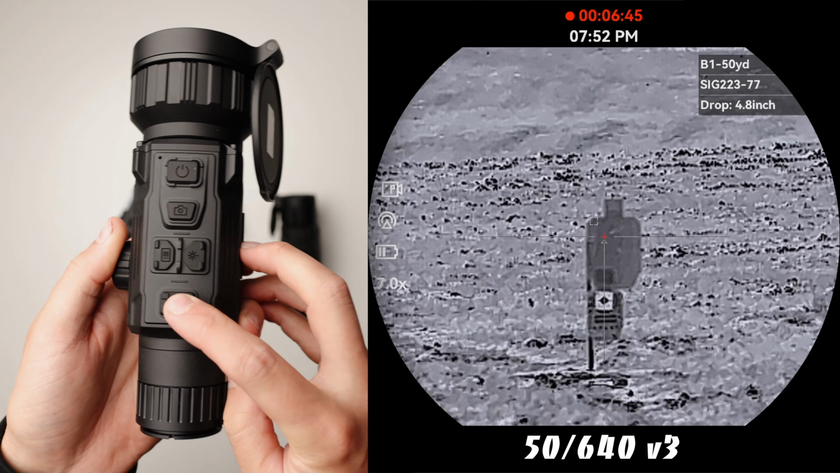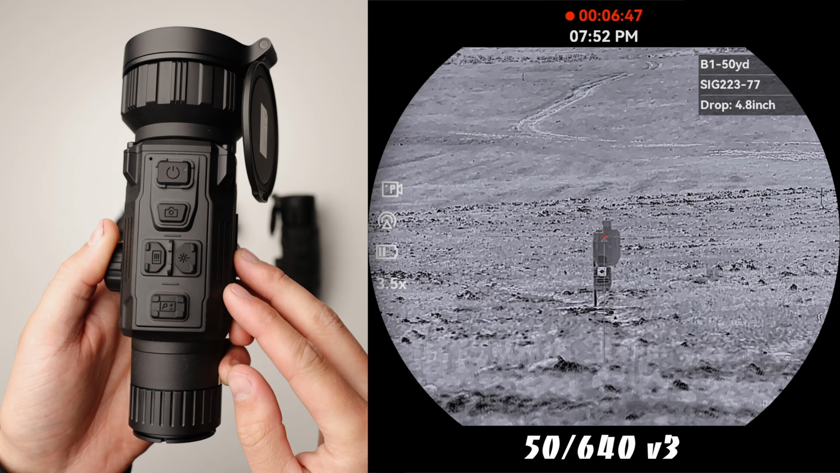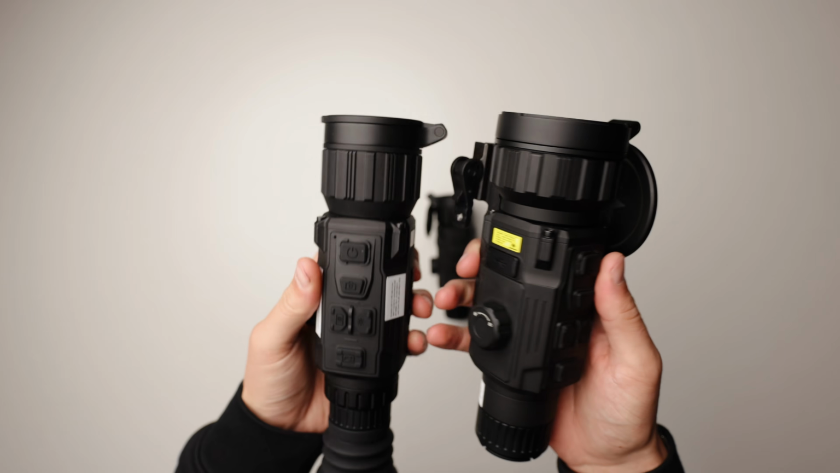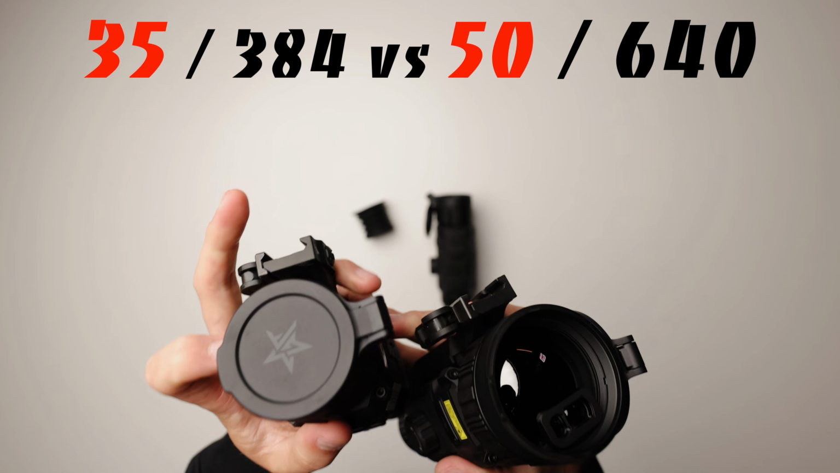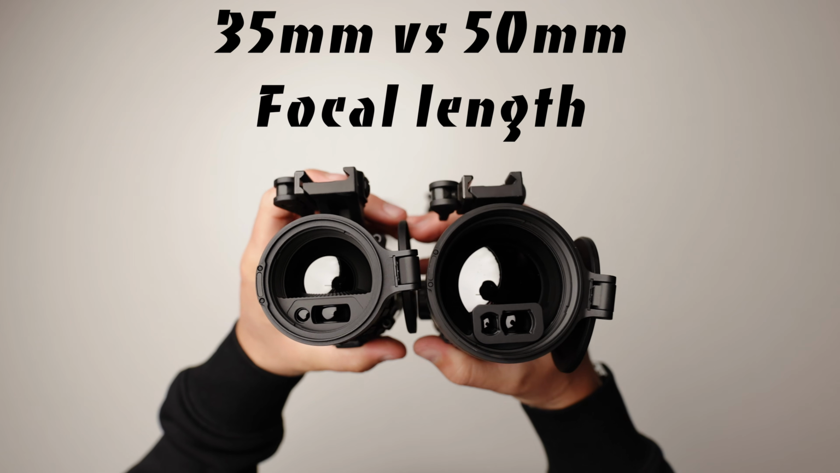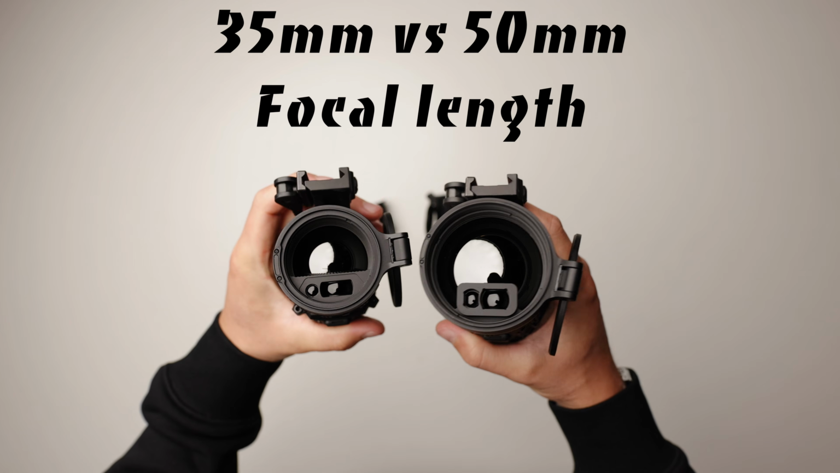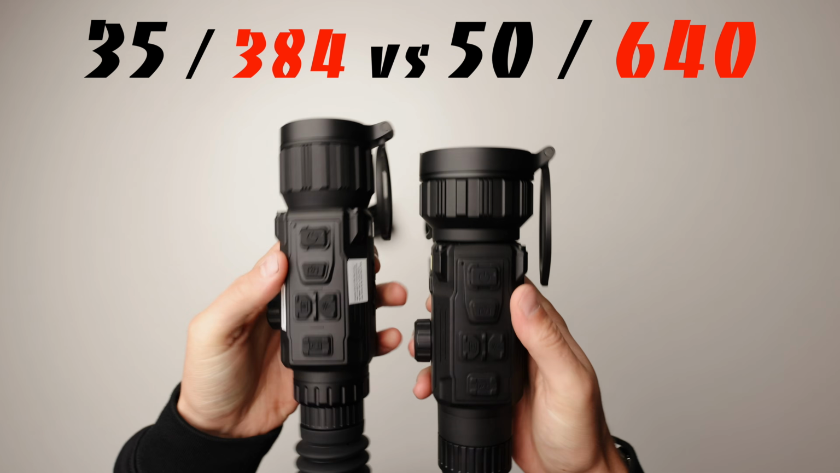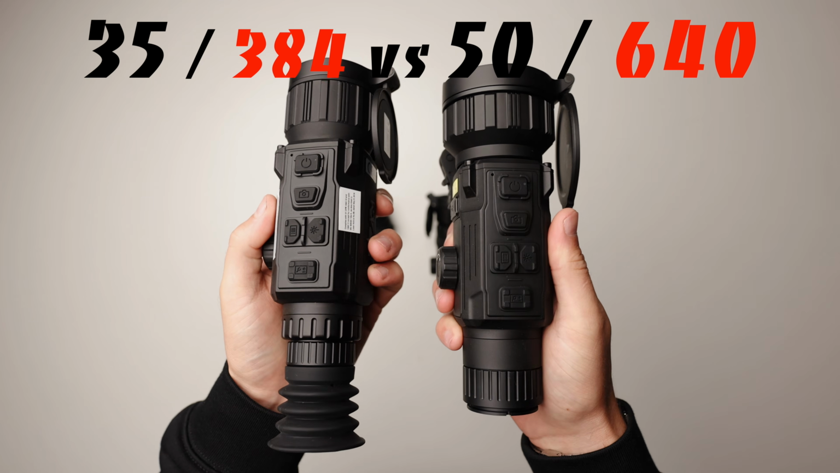Then the last button is the zoom function, which allows you to zoom from 3.5 all the way to 28x. An important note here is with the 50 version versus the 35 version, this isn't a quality difference necessarily. It has more to do with the lens's focal length and what it looks like through the scope at its base magnification. The 384 versus the 640 is where the image quality comes into play.